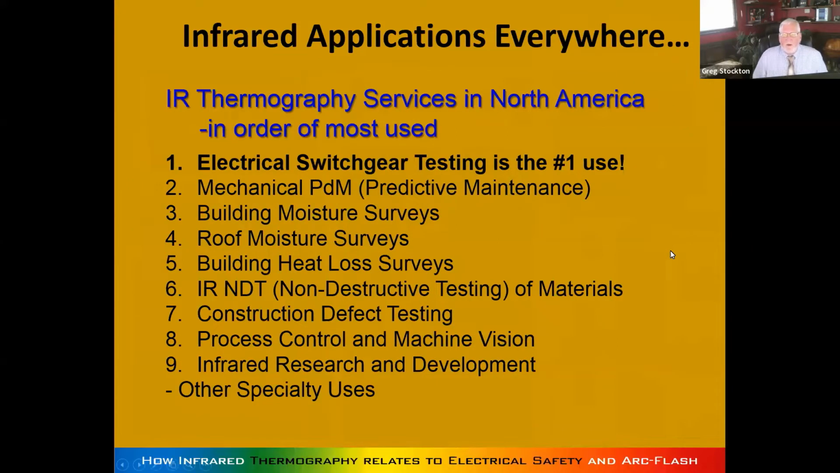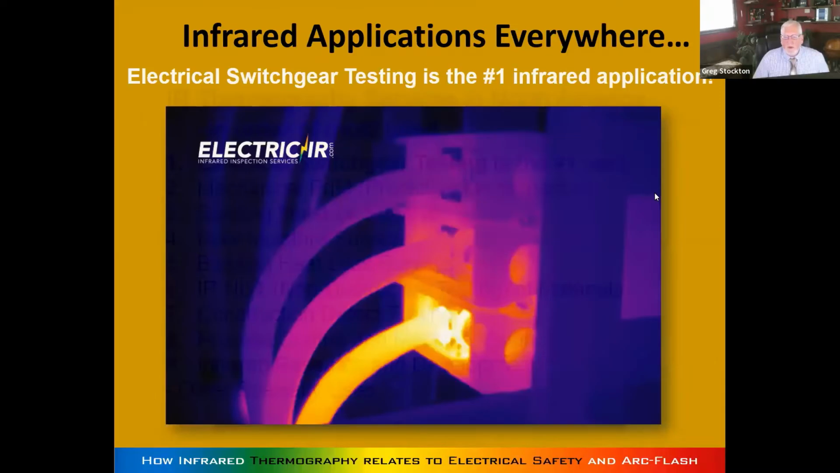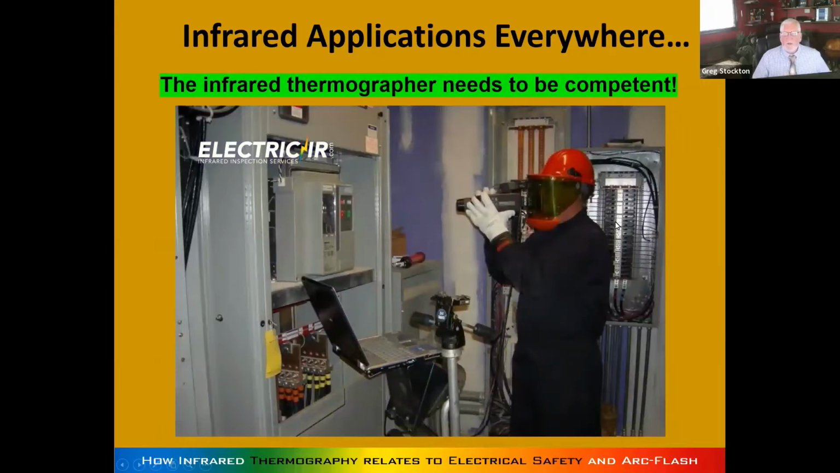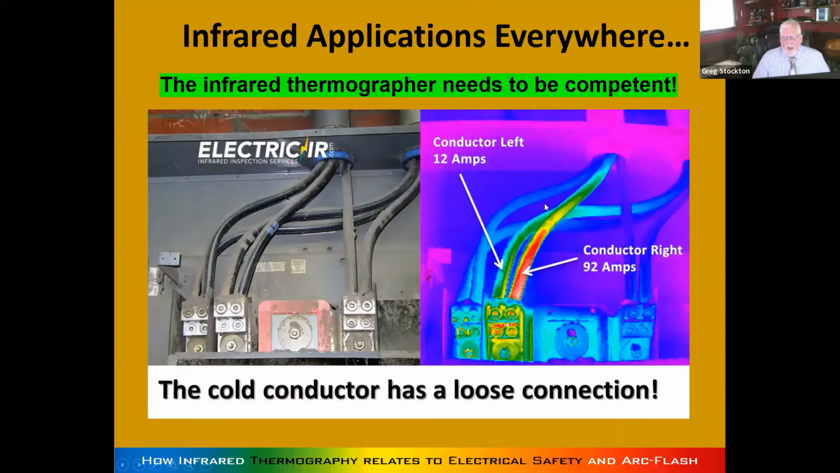This is a list of services that are offered in North America. And as you can see, electrical switchgear testing is the number one use of infrared thermography. Absolutely the number one application. The trick is the thermographer needs to know what he's doing, needs to know safety, and get the job done. And there are some technical things that you need to know what to do.